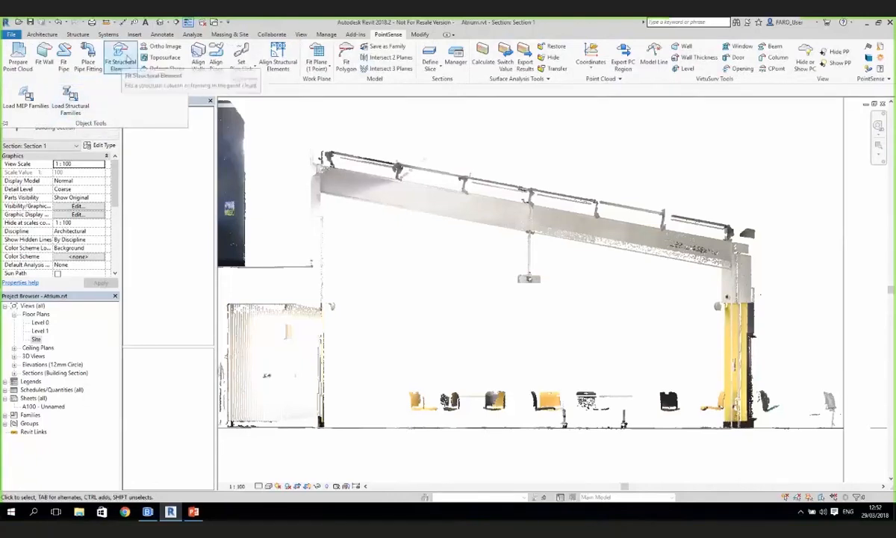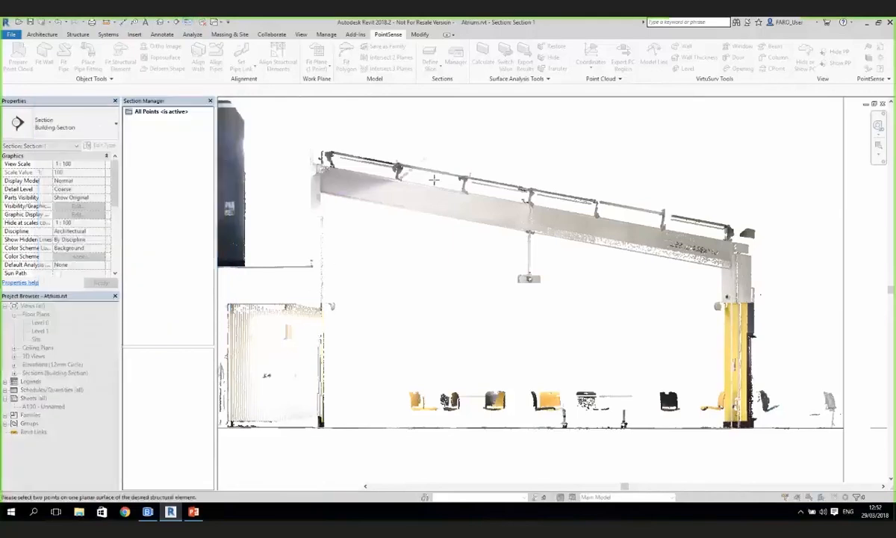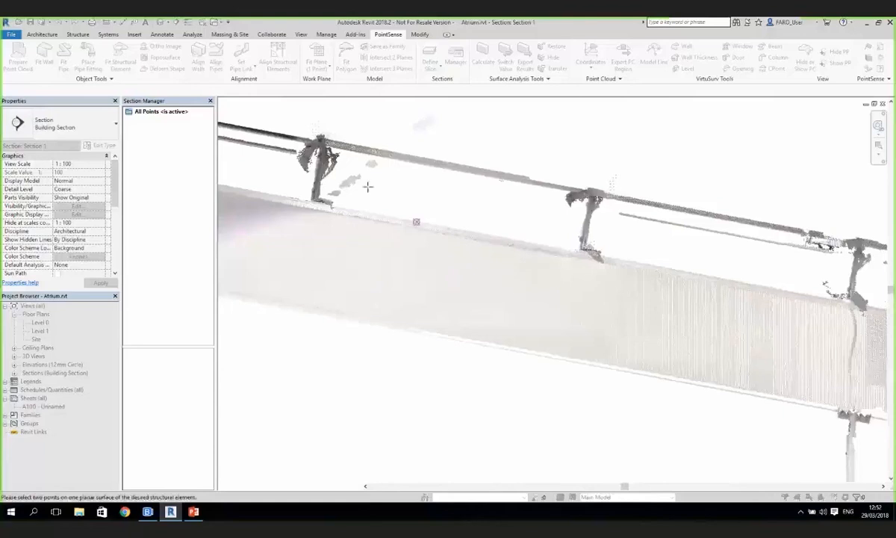So what I can now do is go to Fit Structural Element, and I can choose between framing and columns. In this instance, let's choose framing, and I can choose my base level. If I did this more accurately, I might choose the particular level to work from. But the most important thing we're going to do here now is detect the type. So this will maybe give you a little bit of food for thought. I'm finding a nice clean area.